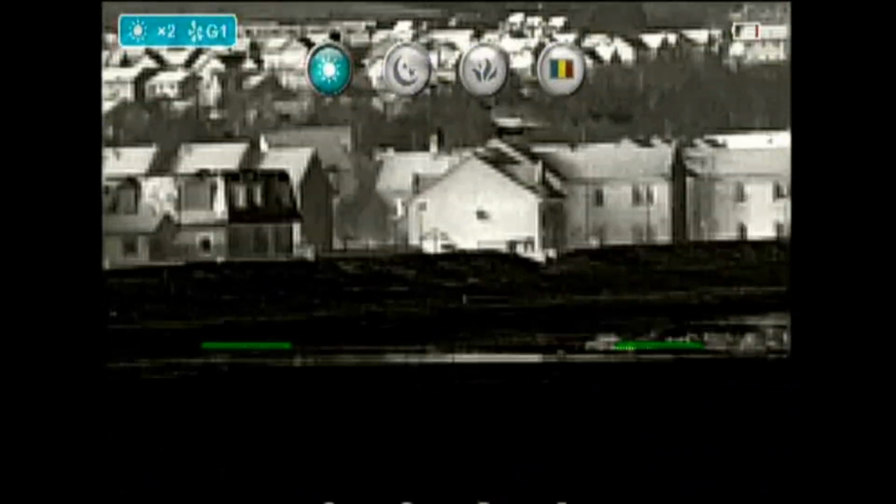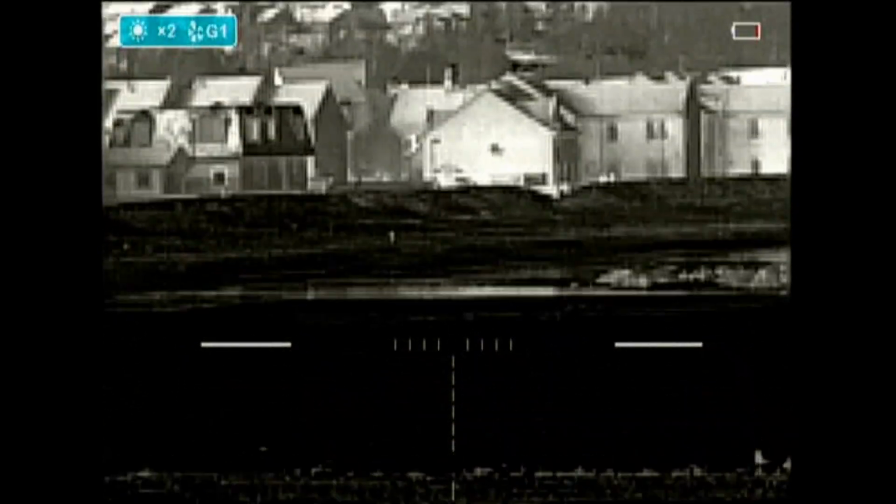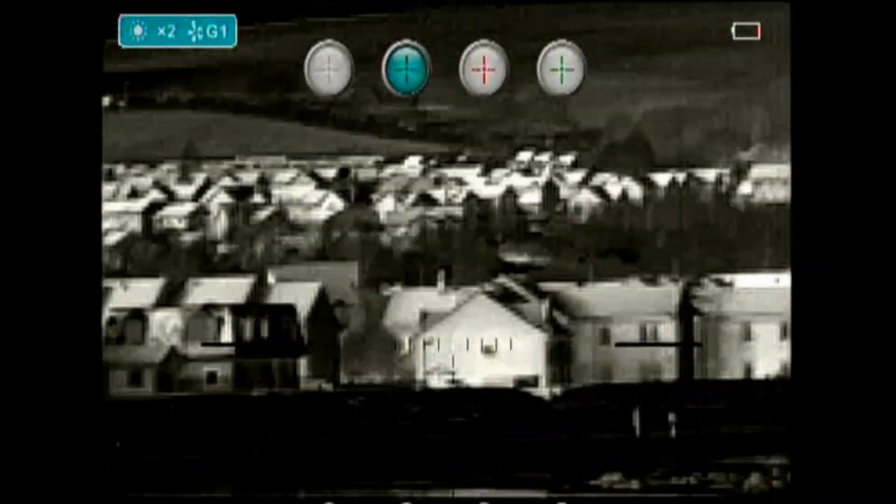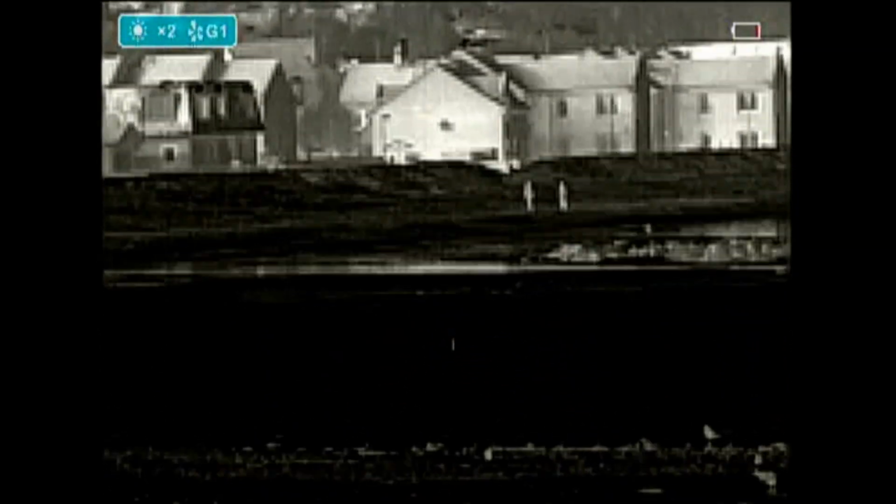Let's try that again. 1, 2, 3 clicks. And white. Now white, both horizontal and vertical stadia are fine, and the cross is black. Cross contrasts, which is no good with a dark background. And on a white background, you can only see the centre cross. Go into the menu again. Black cross, or black stadia. White cross invisible on a white background. Only the white cross visible on a black background.